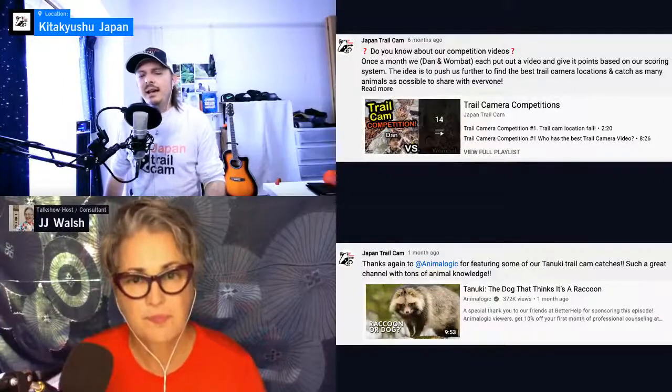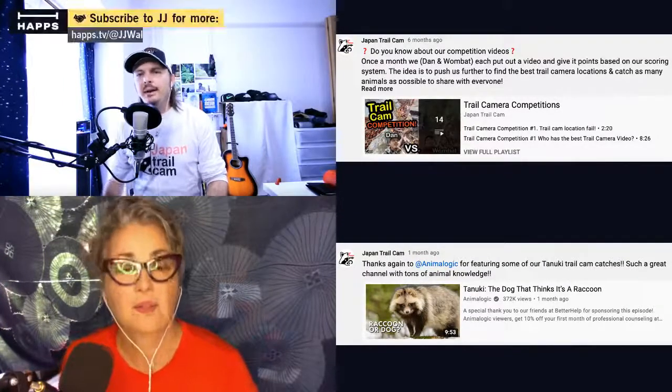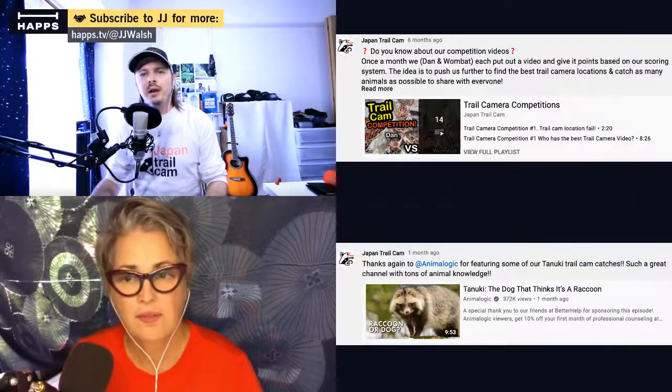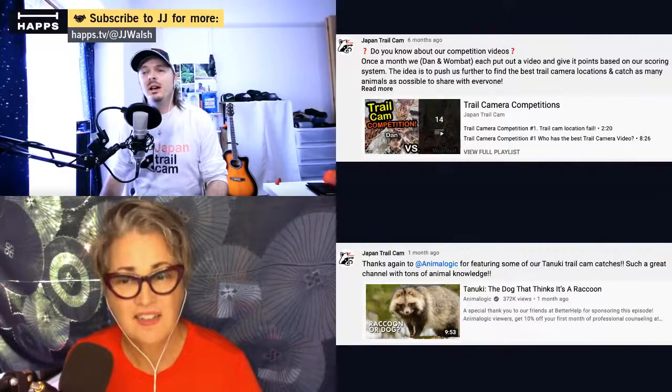Kind of talking about some of the animals that we see, I've caught a Japanese night heron a few times on trail cam. They are extremely endangered. There's an estimated less than 1,000 birds, right? They're a forest marshland heron, a smaller kind of heron. I forget the name in Japanese. But a Japanese night heron, right?